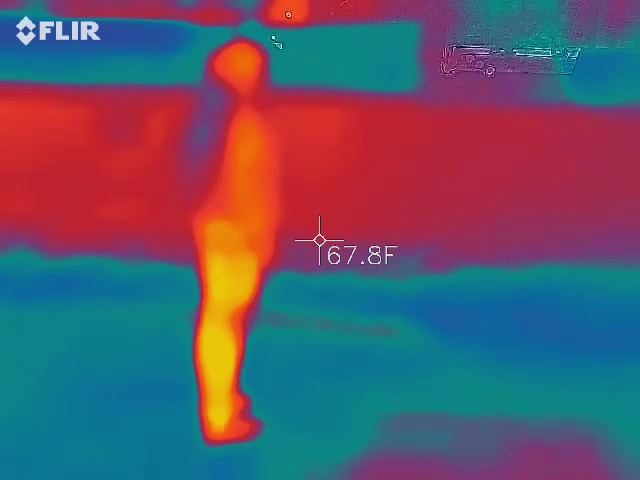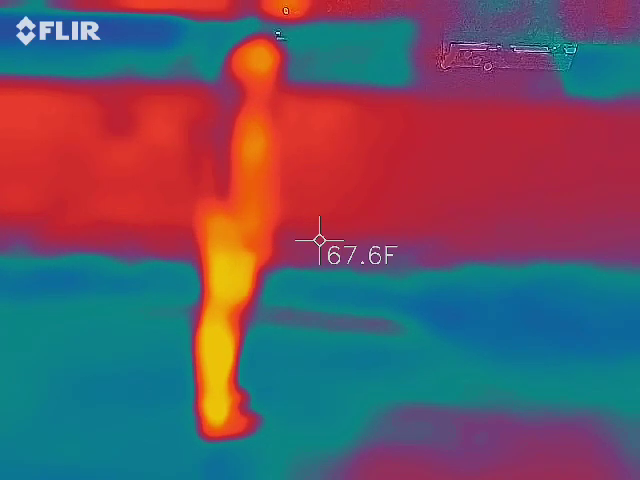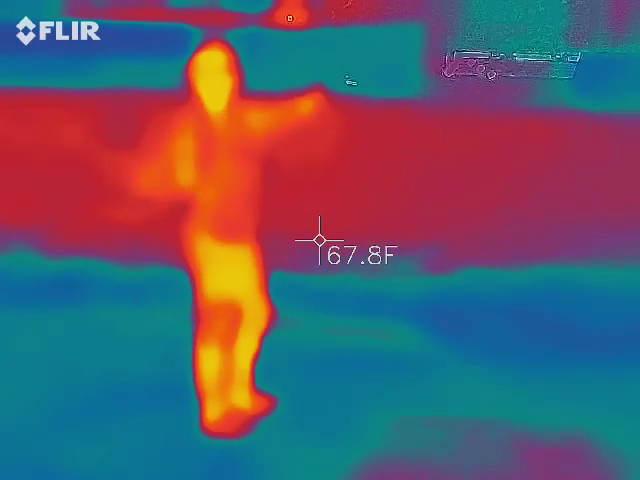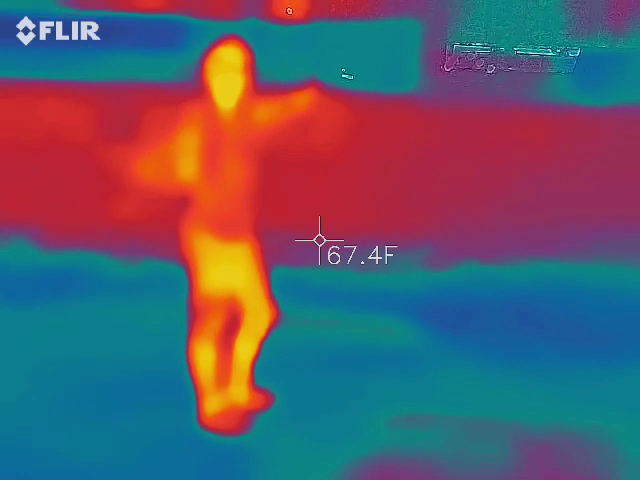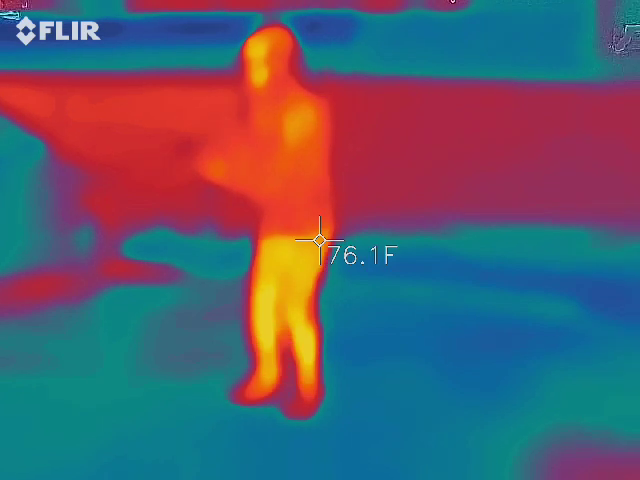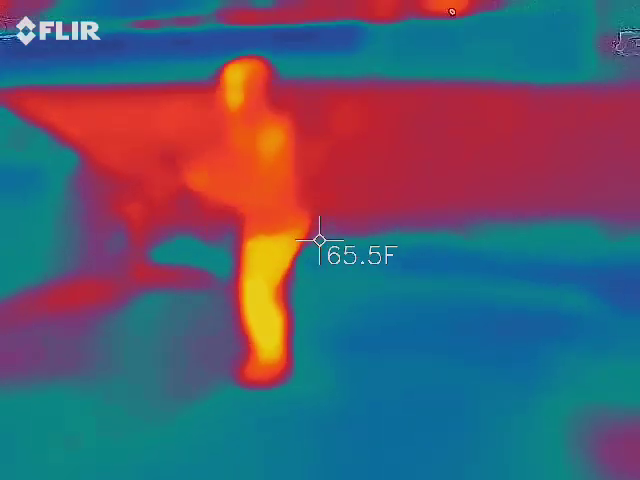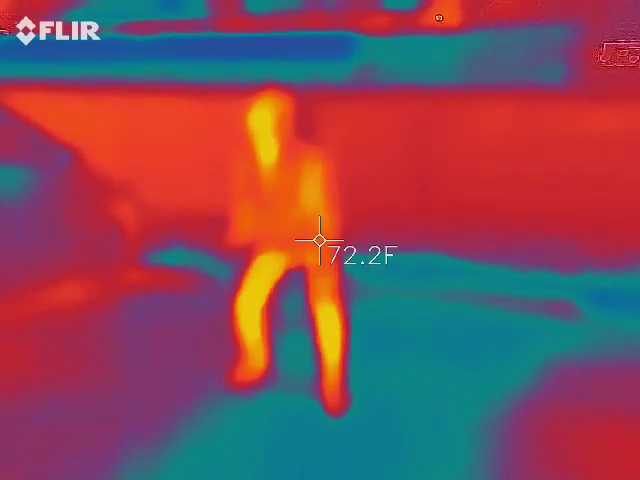Try moving over here. I'm gonna try to move to where there's the most activity. I'm gonna follow her. Can I see that thing real quick? You ready?